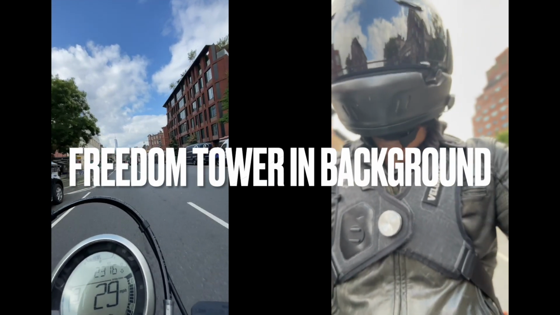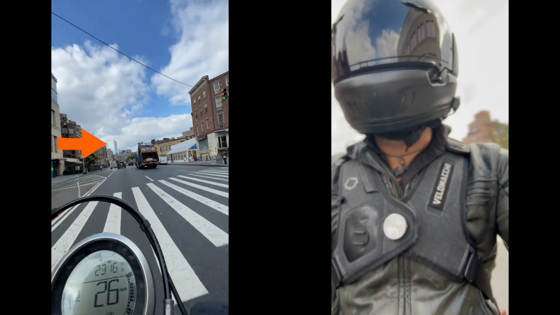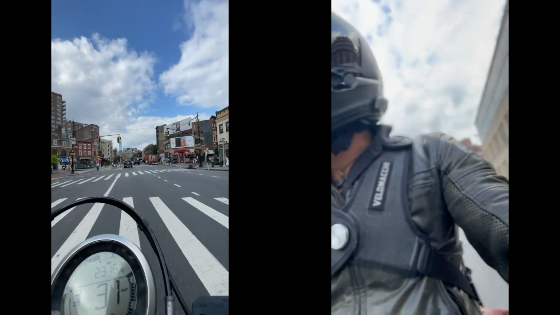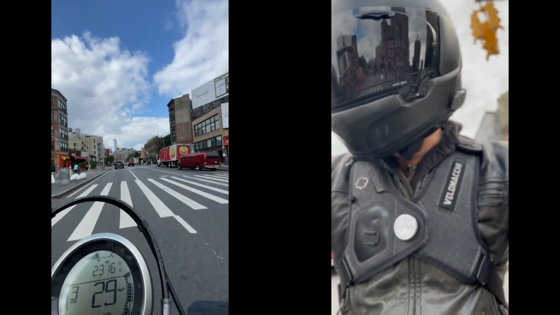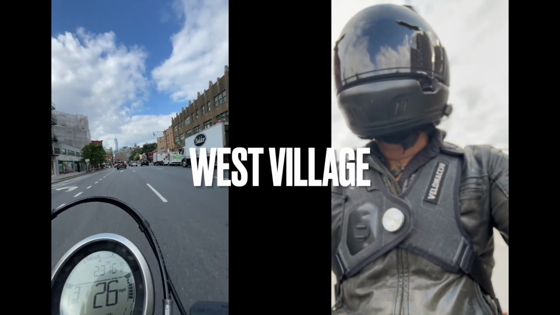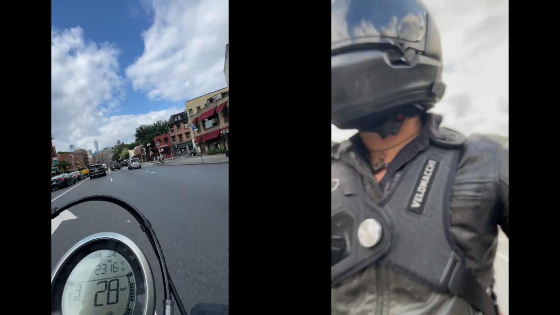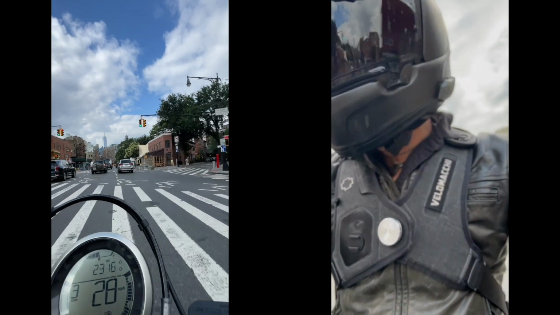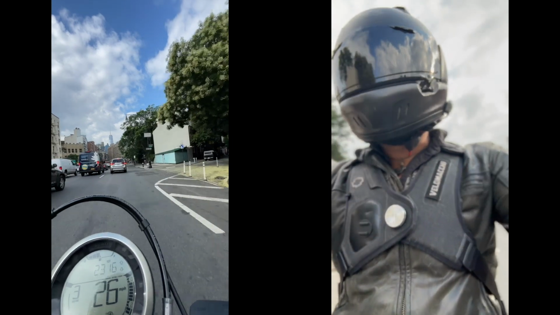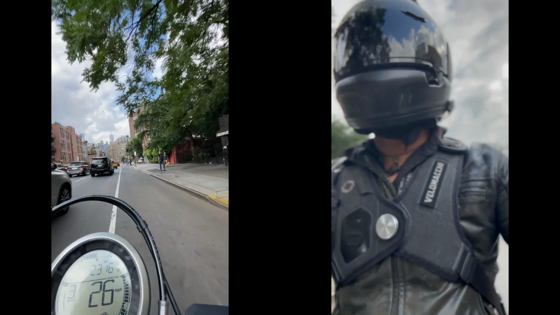But still, tons of cameras here, so I'm keeping it around 30. There, I'm gonna point the arrow. There you go, see? And I always see those big dump trucks. I always try to stay away from behind them. West Village. Even though that was kind of part of it there, but it's on the right side, most of it. So I know this area pretty well, so I always move over to the right because I know it's going to open up here.